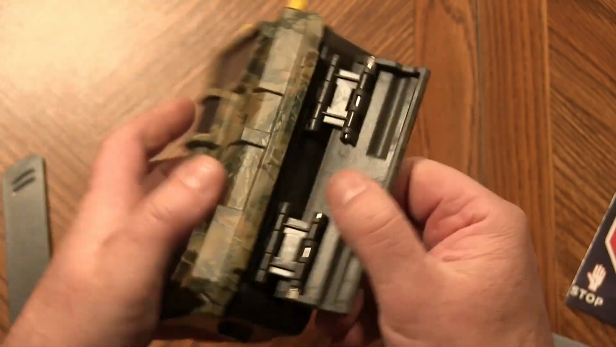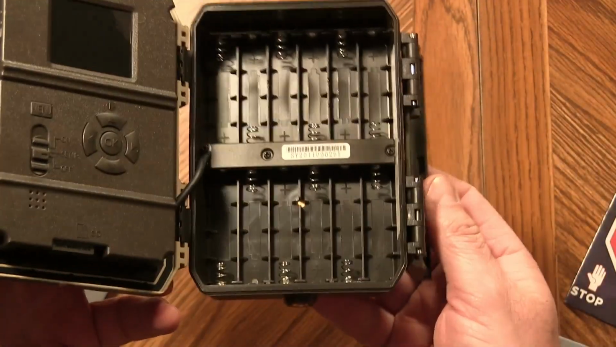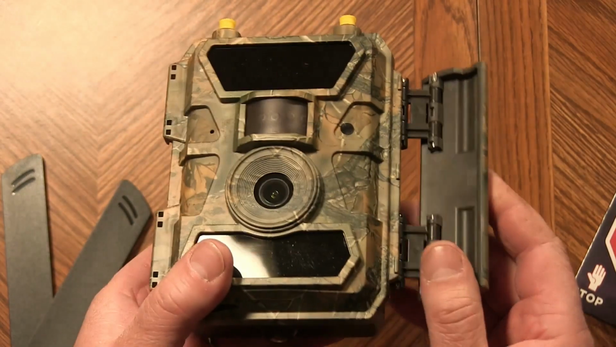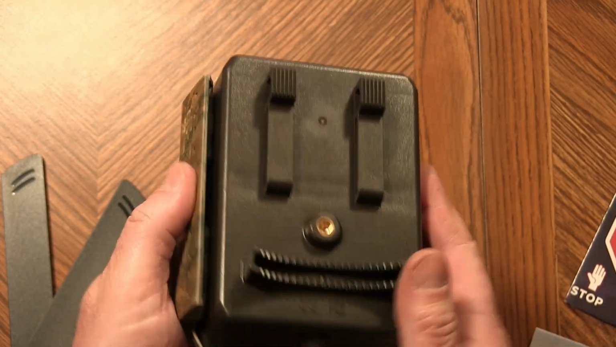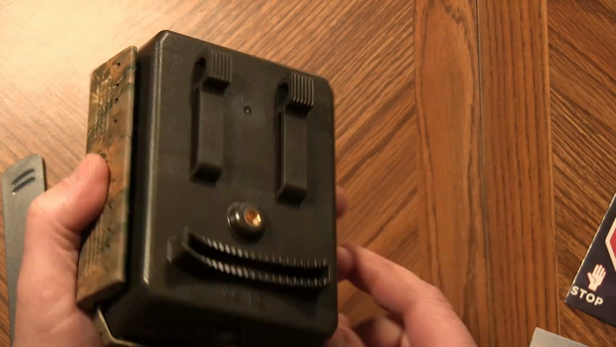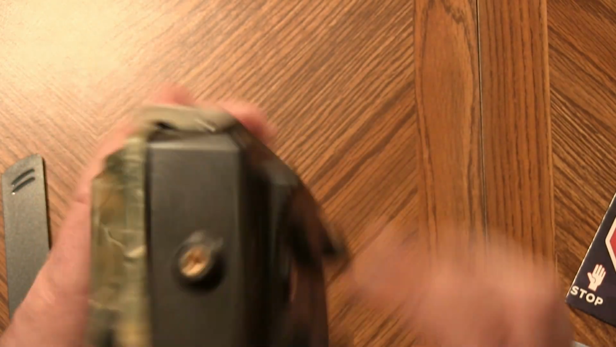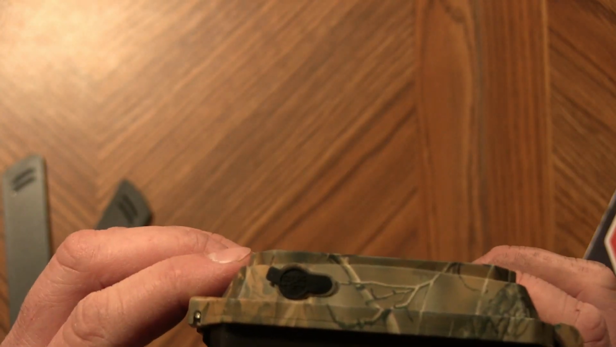It has one large latch here on the side. This camera is powered by 12 batteries, which, if you know about cellular trail cameras, they definitely take more power, and that's why I'm going to be pairing it with a solar panel to help conserve on batteries. Has a place for a security cable. Your tree strap could go here. It does have a 1/4-20 mount on the back and the bottom. Here is an external power port. It is a 12-volt trail camera.